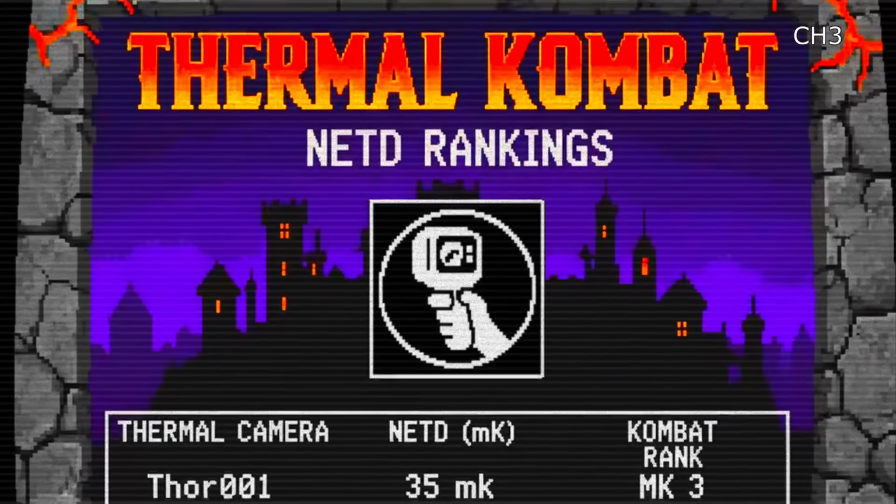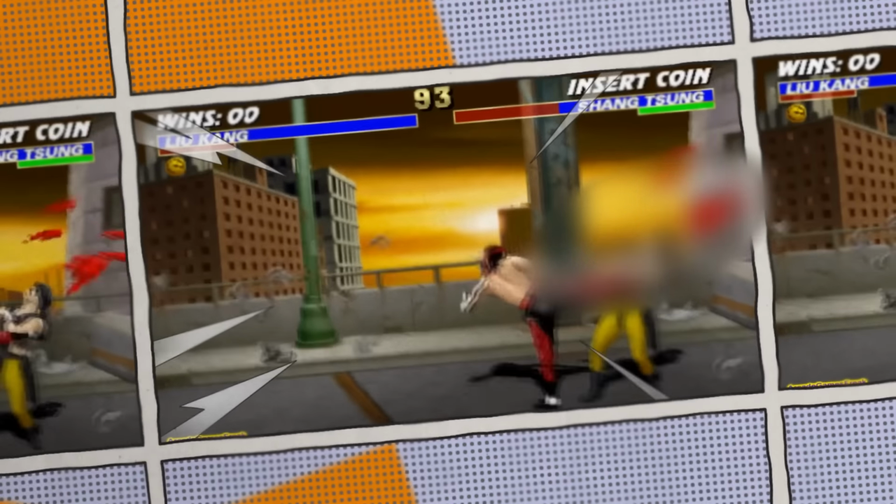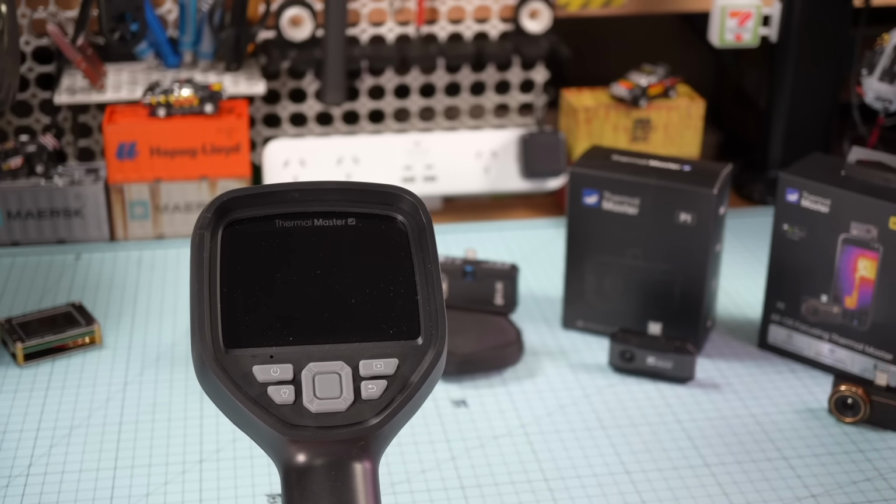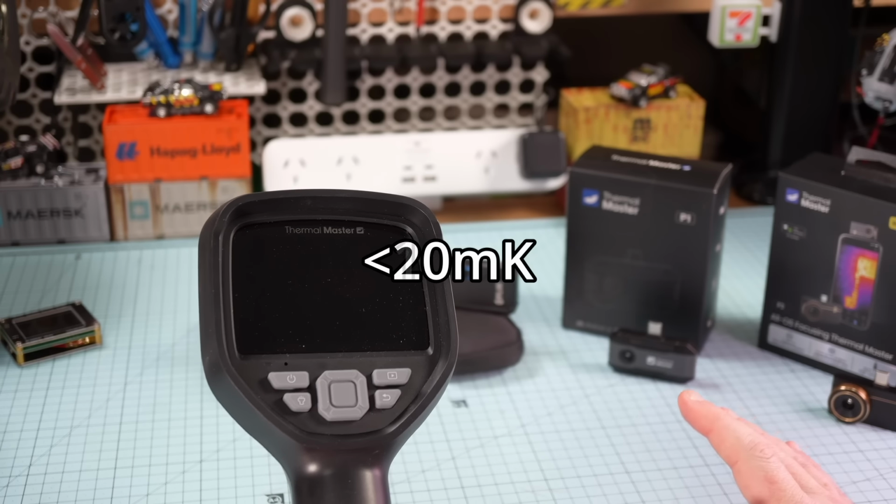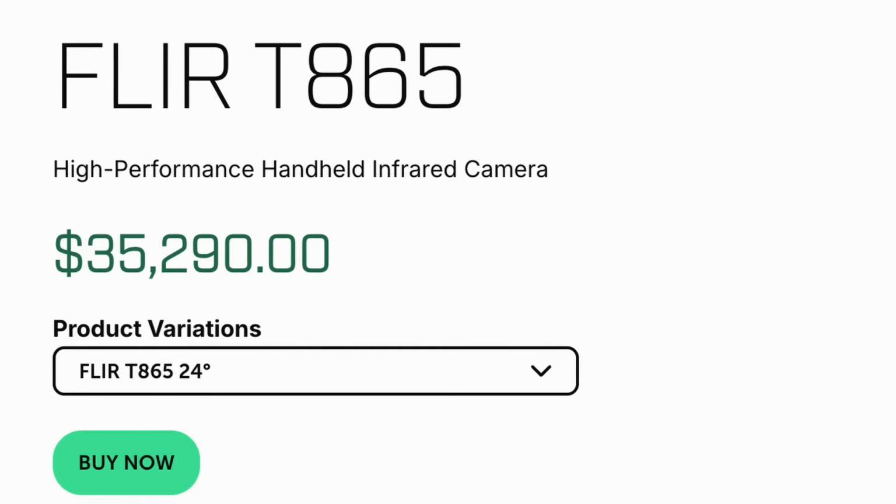Then you've got the P3 and the Thor here at 35 MK, Mortal Kombat 3 heading into absolute classics territory. Sadly, being a poverty-stricken Aussie bloke with 2 kids, a wife and a mortgage, we won't be looking at anything MK2 or MK1 today, since those things are tens of thousands of dollars.